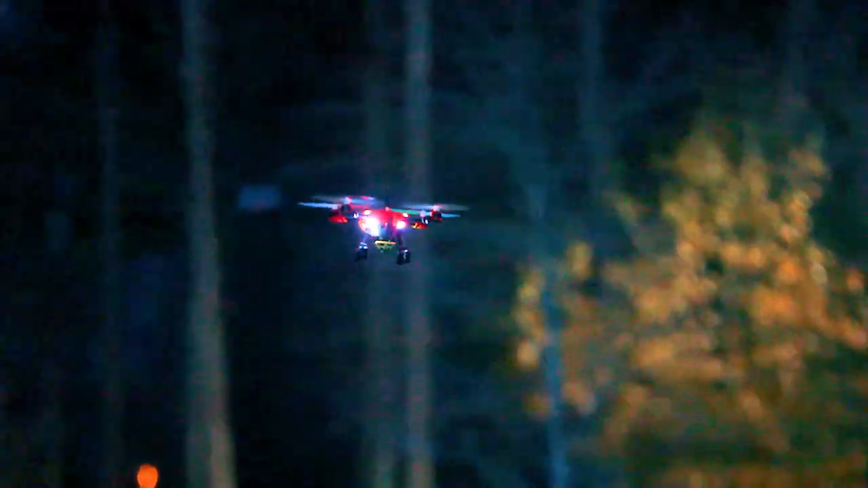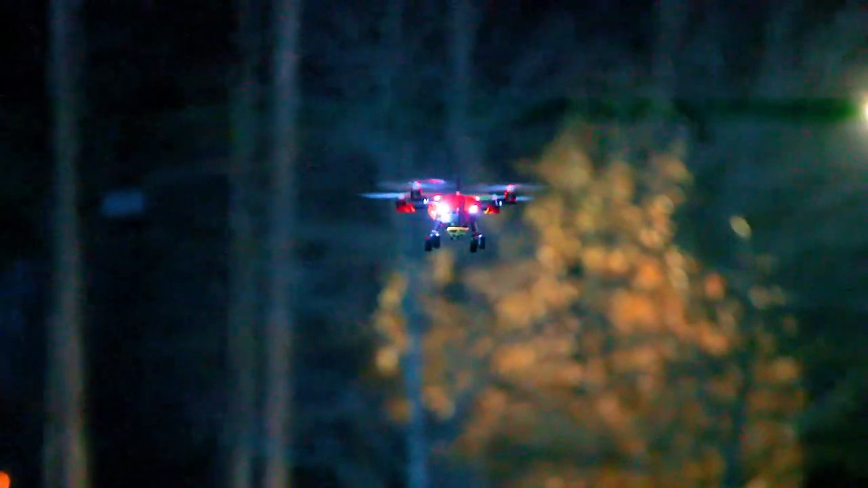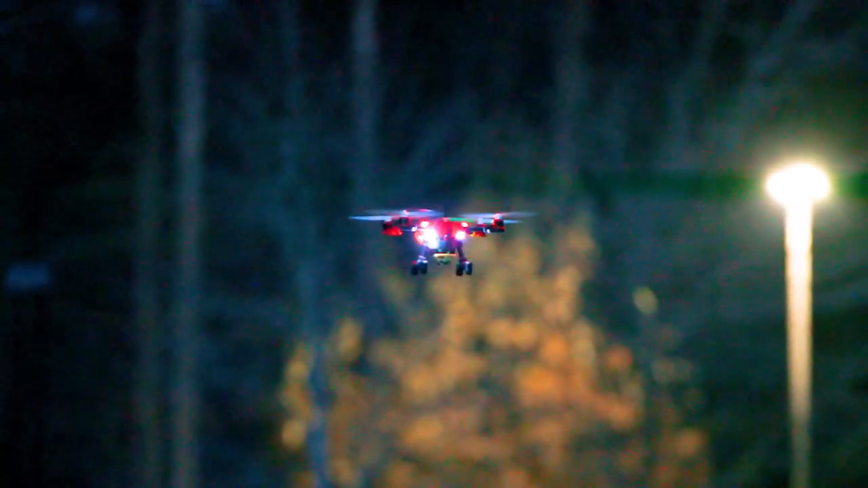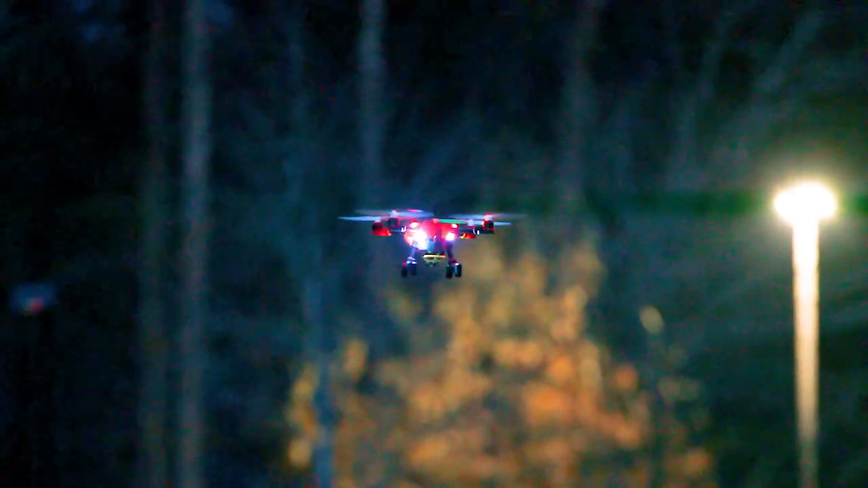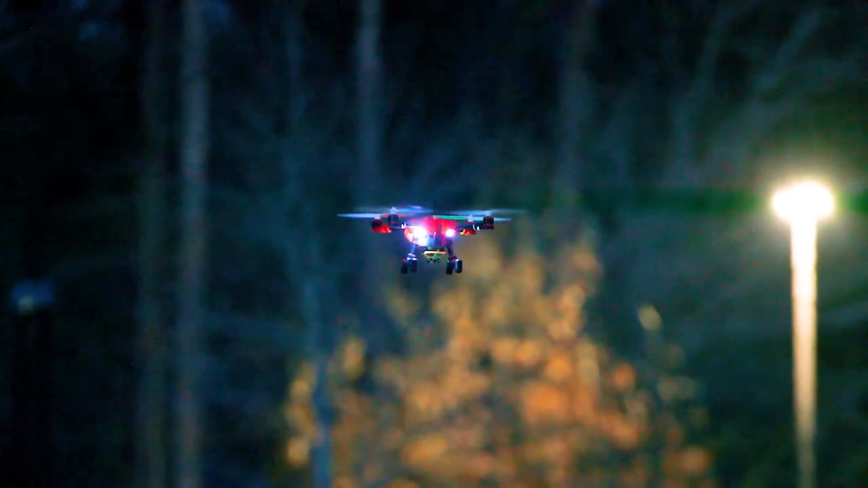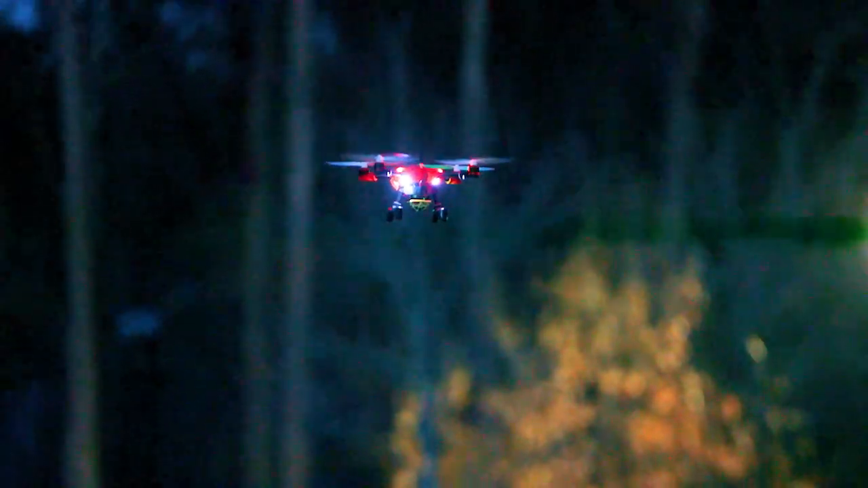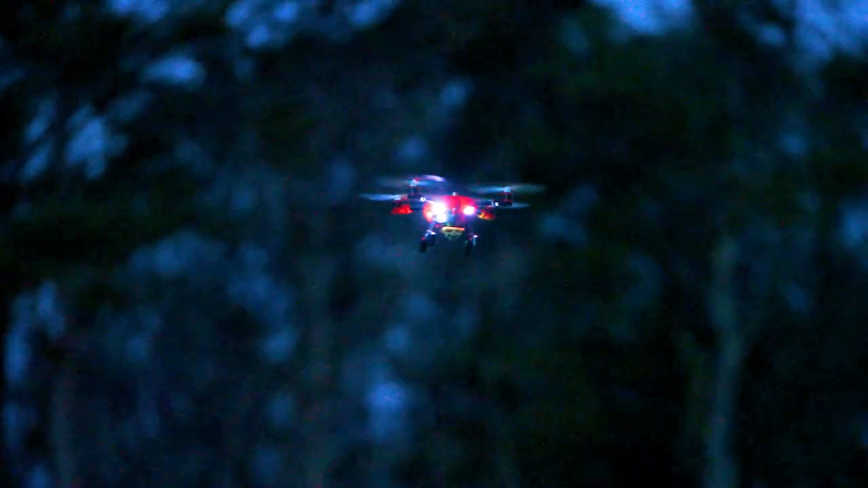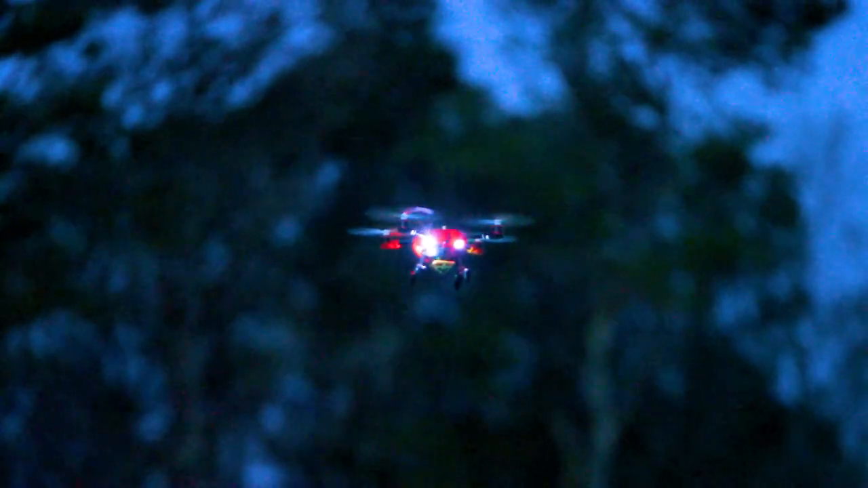And that battery, we don't have much on it. This is actually running an old version of the battery status light code, so those lights aren't actually reflective of the true battery level. Okay. Take it up a little higher, and let's just get to the calibration. We got it higher off the ground. Any amount of sunlight here. All right, so you know the deal.